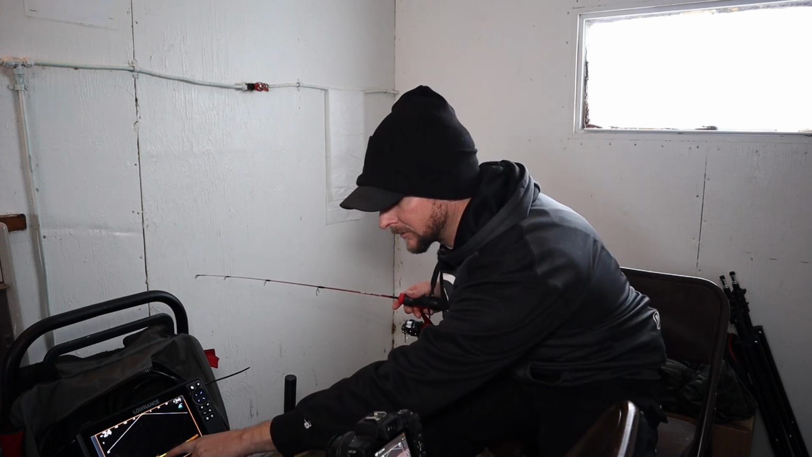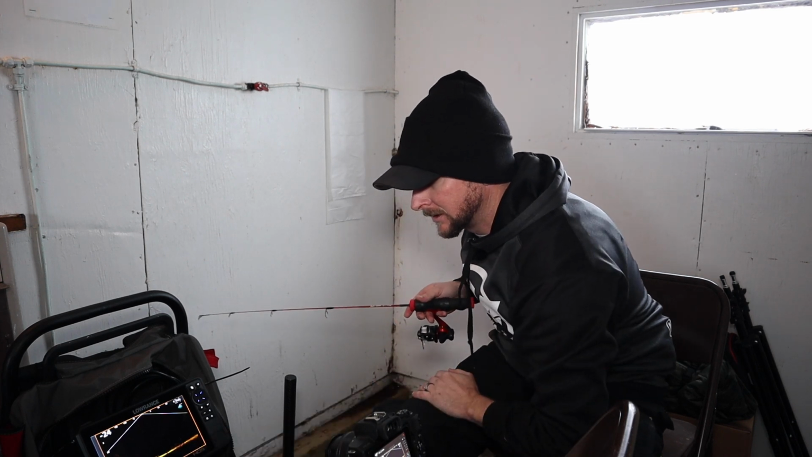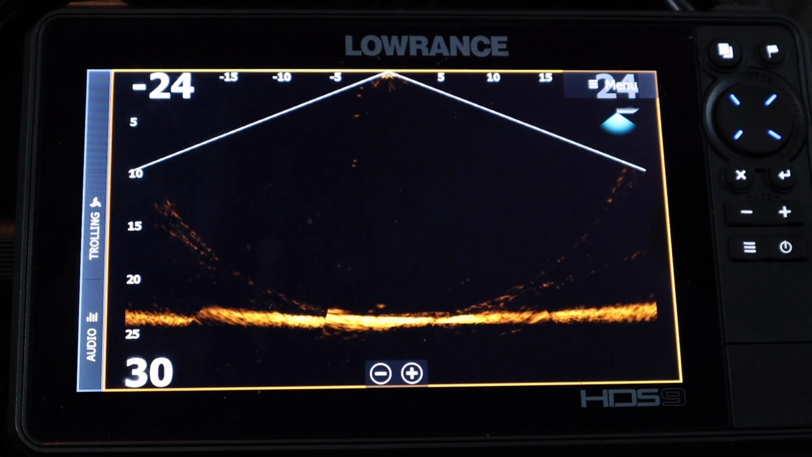So you can see big fish holding real tight to the bottom there. There's my lures now behind the fish. You can see how close that lure is from that thing, whatever it is, a lot bigger than what we've been catching. So a lot bigger fish.